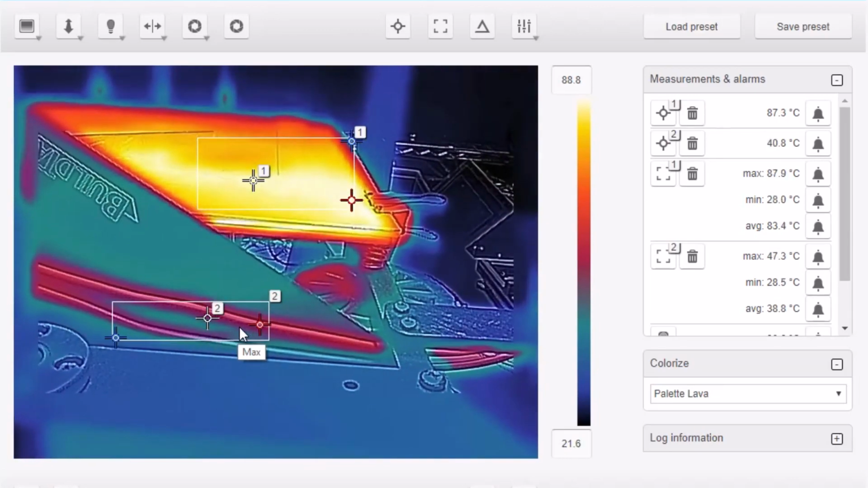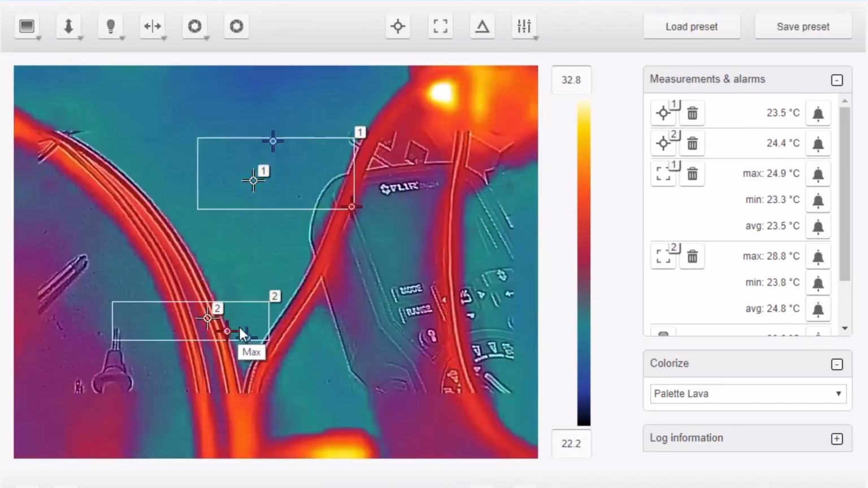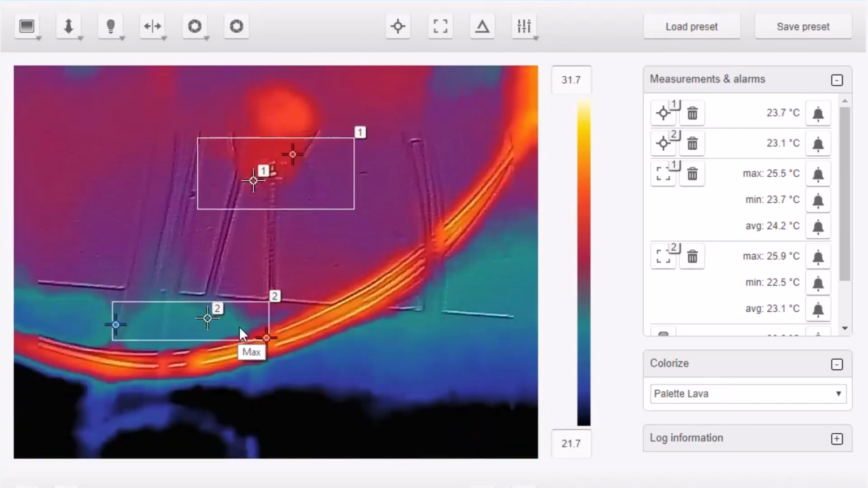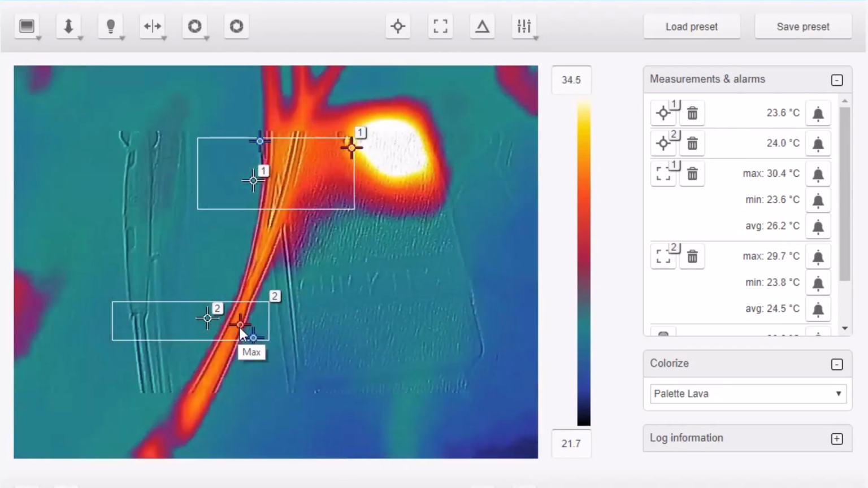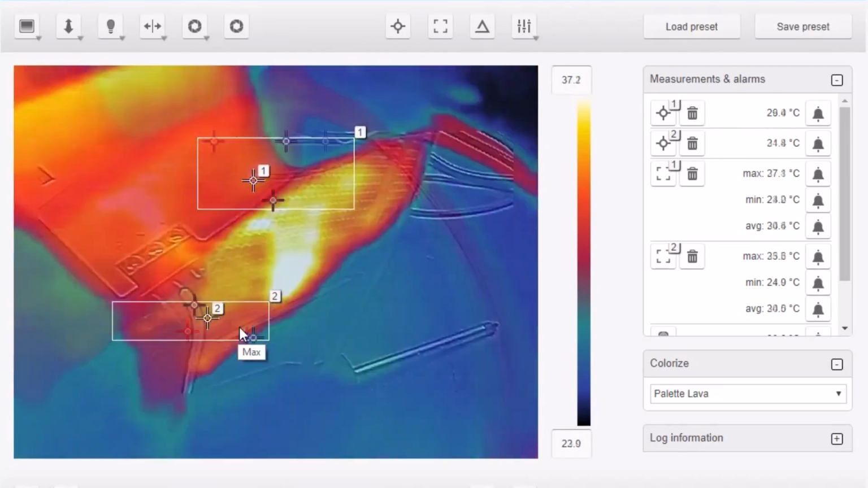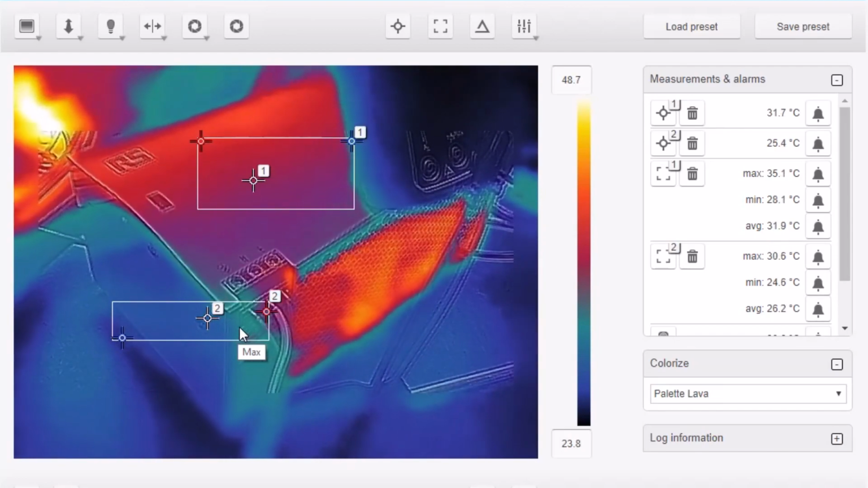I'm just going to pan it around a few things. So here we're looking at the wiring that's going to the 3D printer. I'll have to put temperatures up once I review this because I can't see this myself. There's my power supply. As I said, it's a passive cooling power supply.